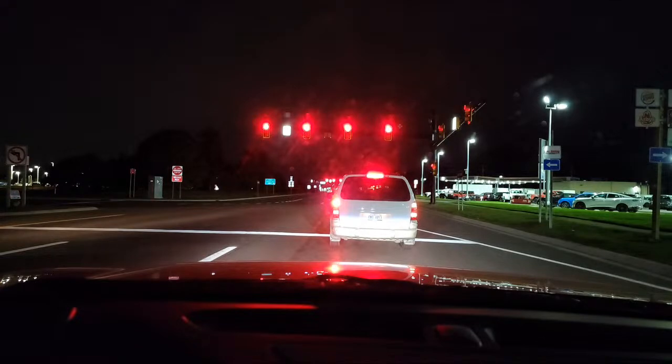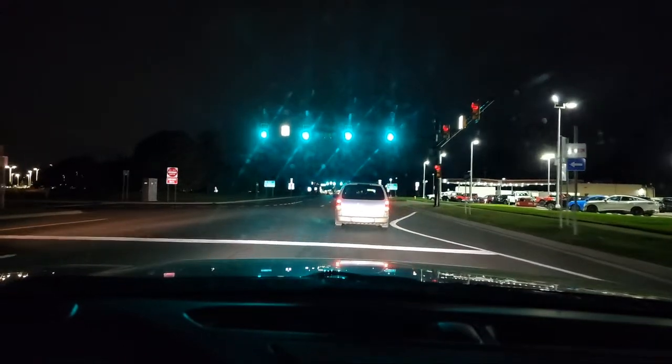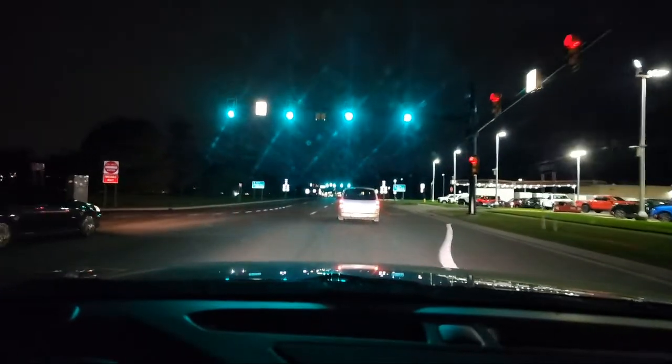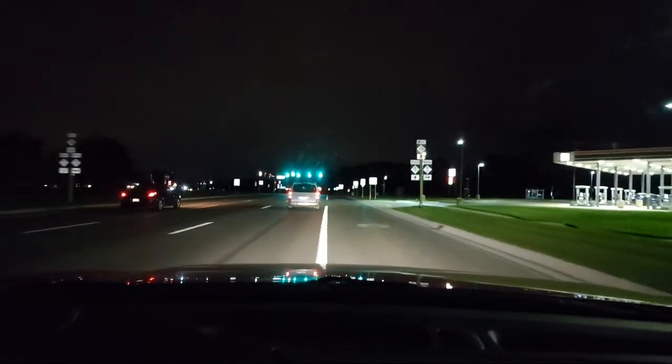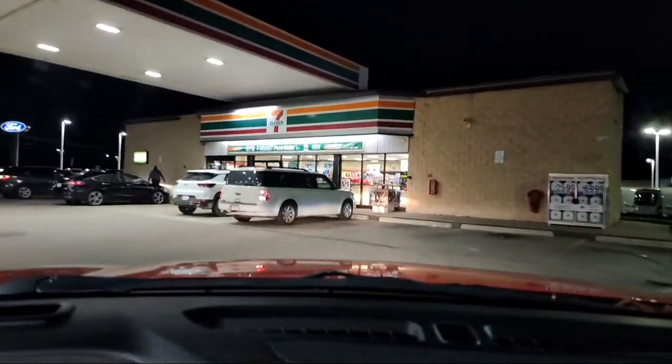Now look at cars. This white vehicle's past the stop line. They're behind it. Our petrol's okay. I'll come over here and talk to you guys, give you some insight and tips. And I like to get petrol or food in a well-lit area so I can be safe.